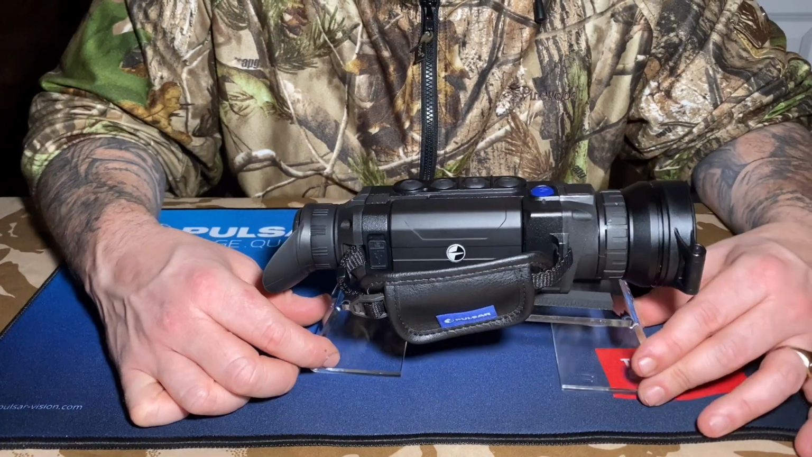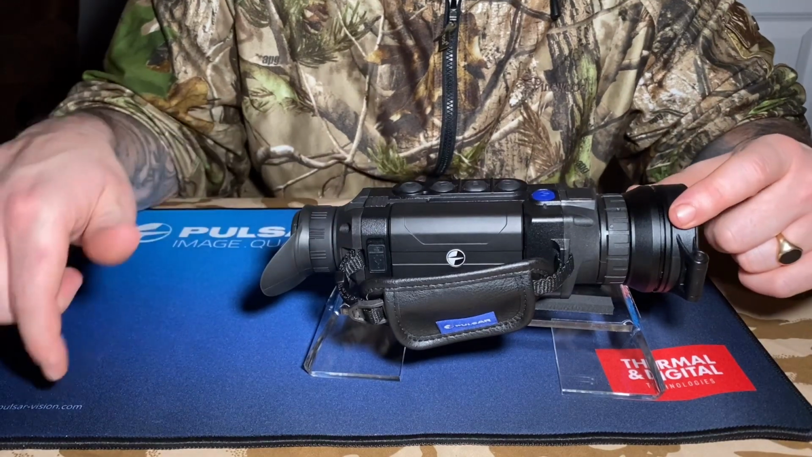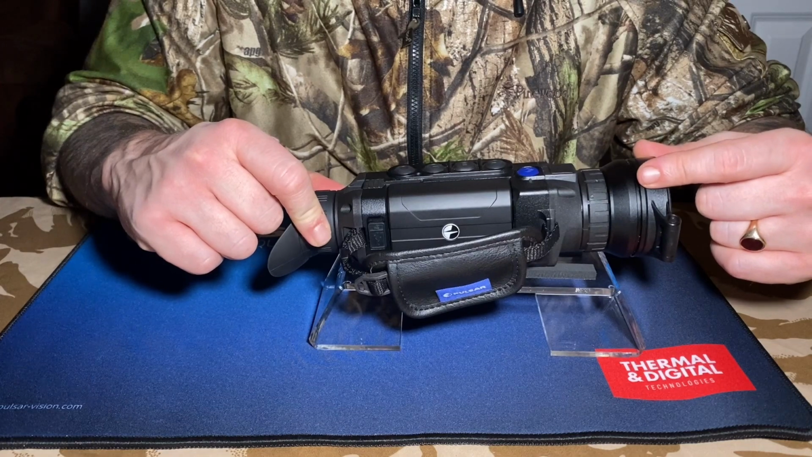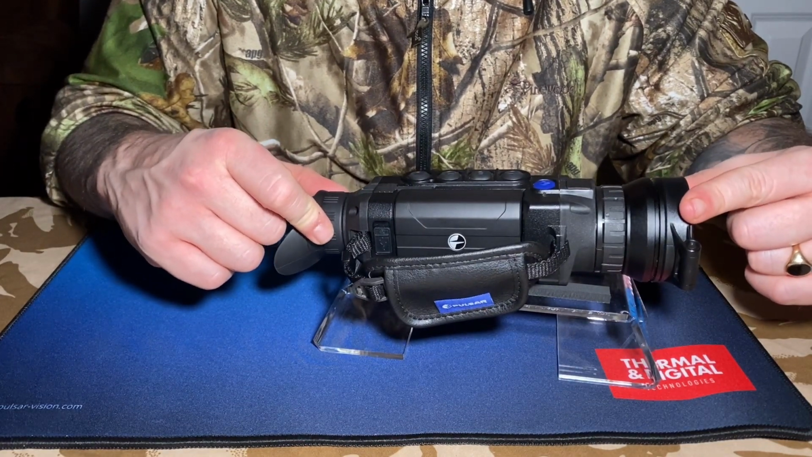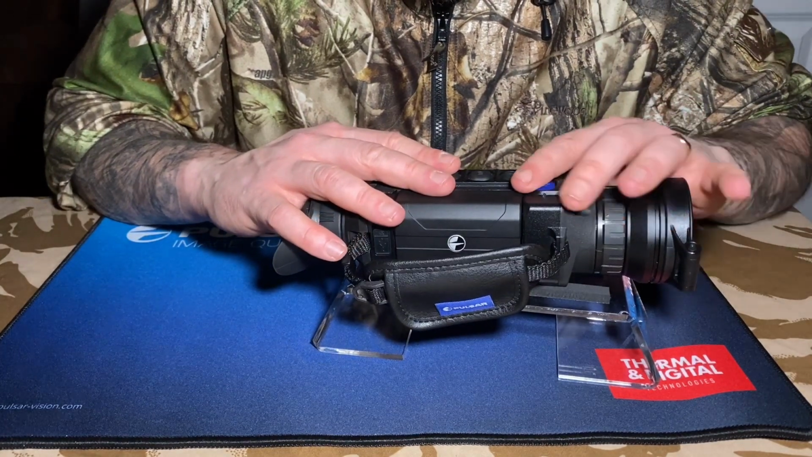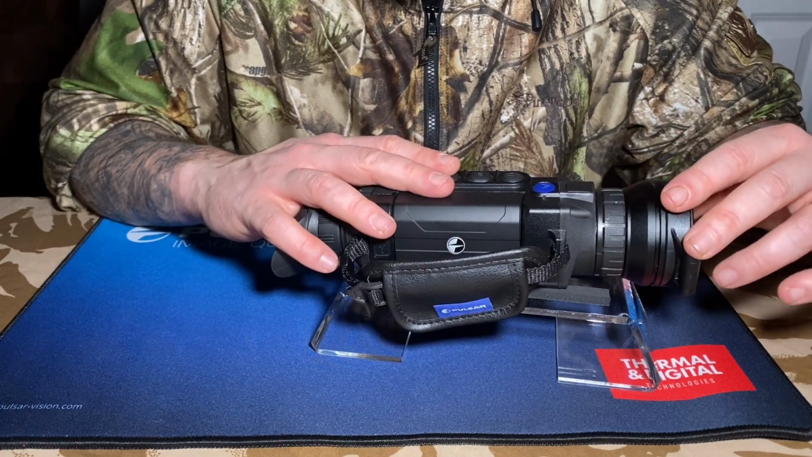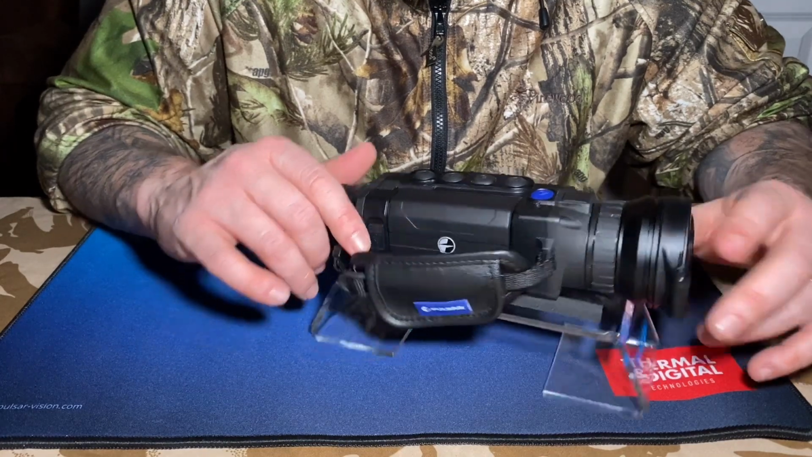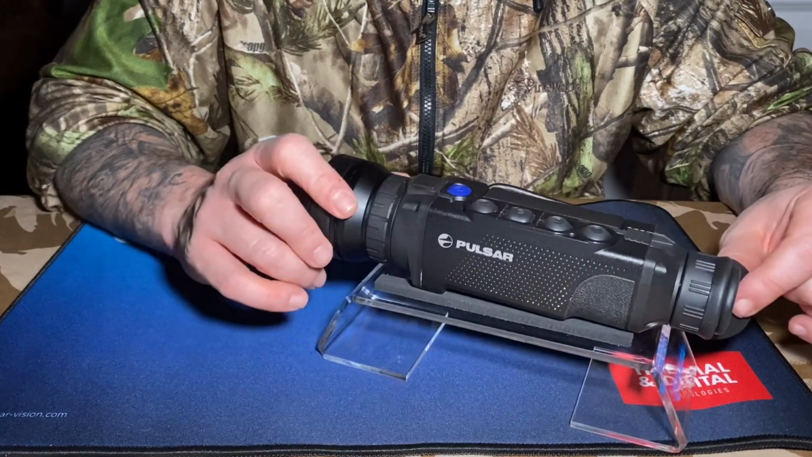You can also go into device storage, which will bring up sort of the memory of the device. So anything you've saved previous, any pictures, any videos, you'll see, and you can download them one at a time or all at once. And then, as I said with the HIC, when you download them, the HIC sort of dulled it down slightly, which you'll see, or you would have seen already. Pulsar, from experience so far, anything that I've took off this device and downloaded, there's barely any change in the footage. It's fantastic.